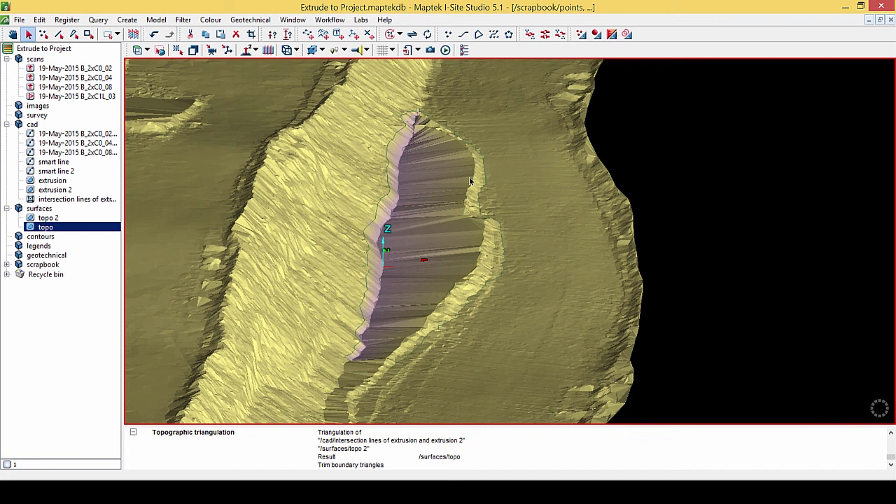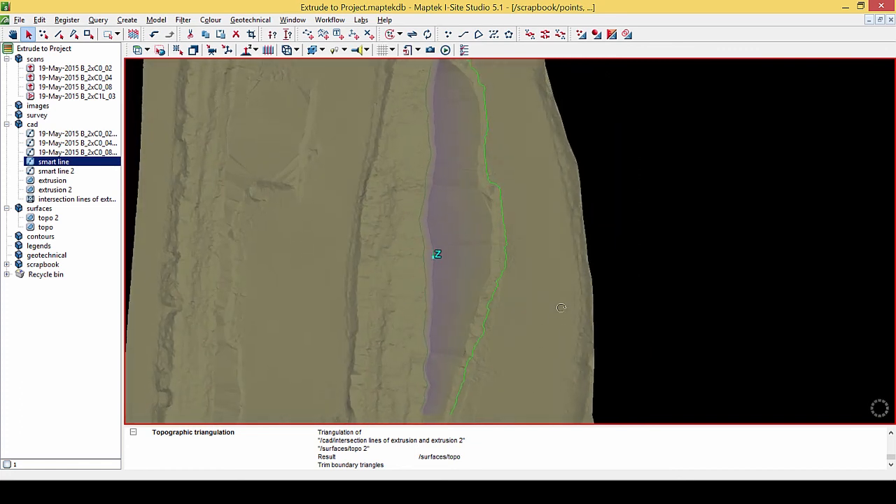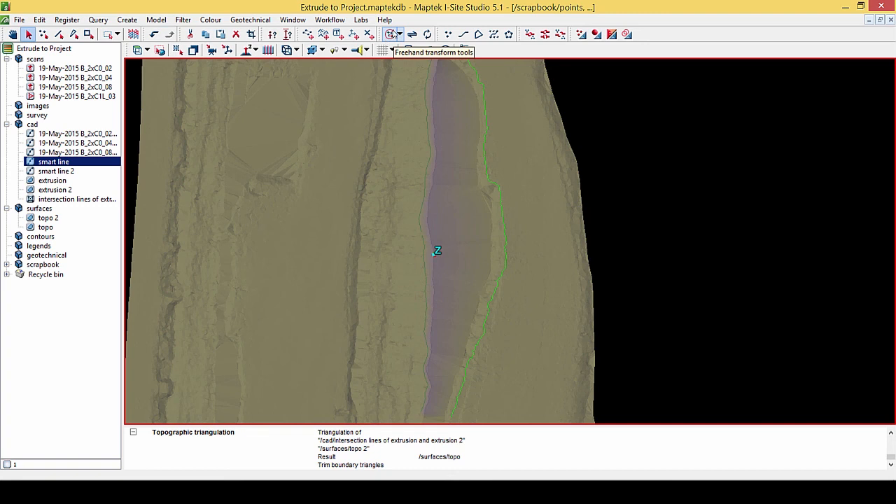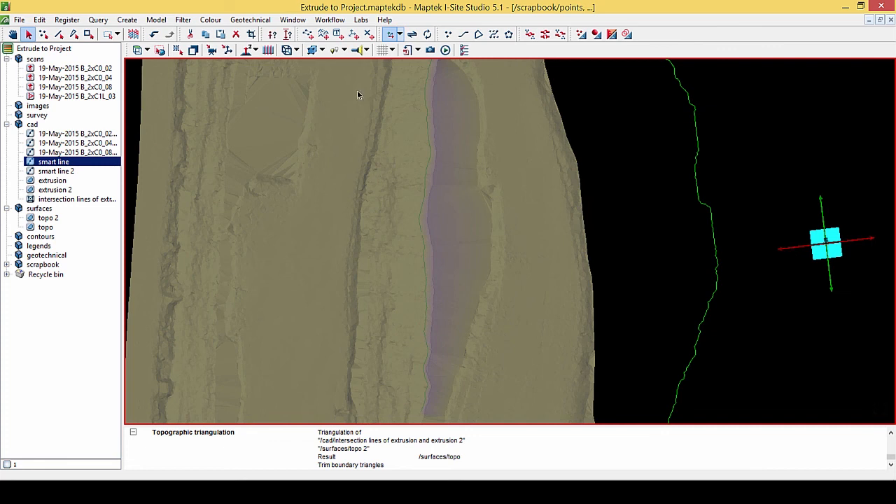Alright, now what about the other side of this bund? We have our line here. One thing that I can do is activate our manipulation tools up here, freehand transform. And this flat plane, if I middle click on it, it will allow me to shift that line, keeping it level.